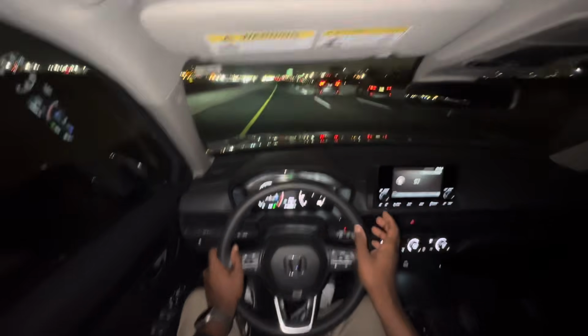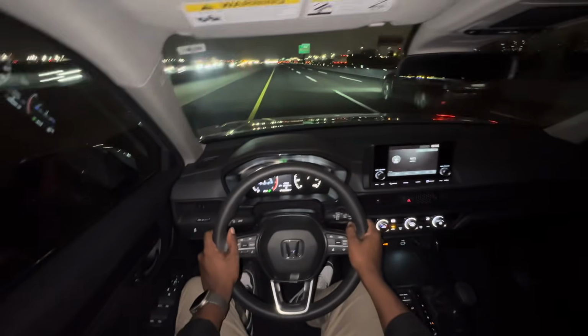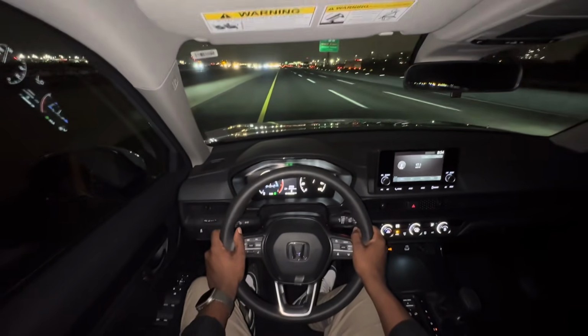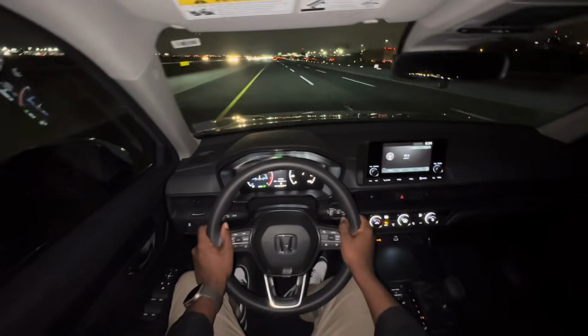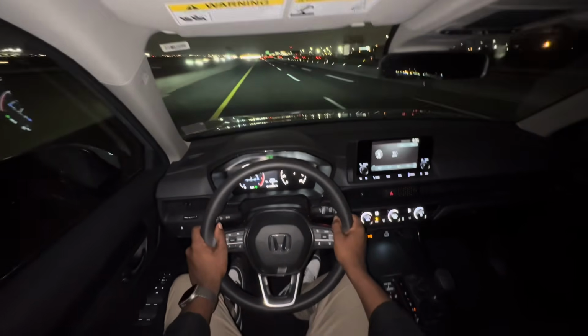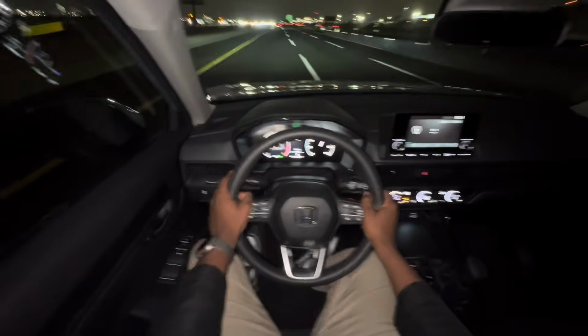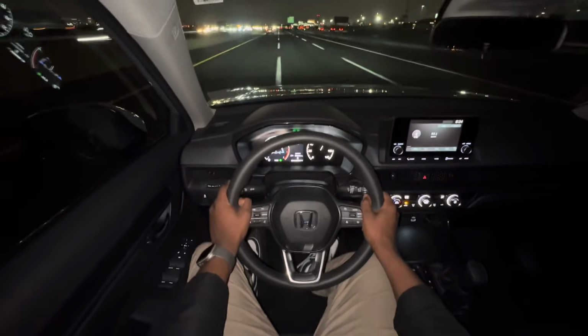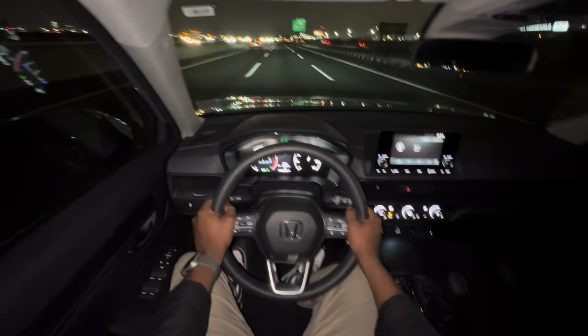There's no reason to wonder why this is Honda's highest selling car, next to the Honda Civic and Accord. It performs very good, and my personal opinion is that you get a lot of car for the price, and you get the peace of mind with that Honda reliability.